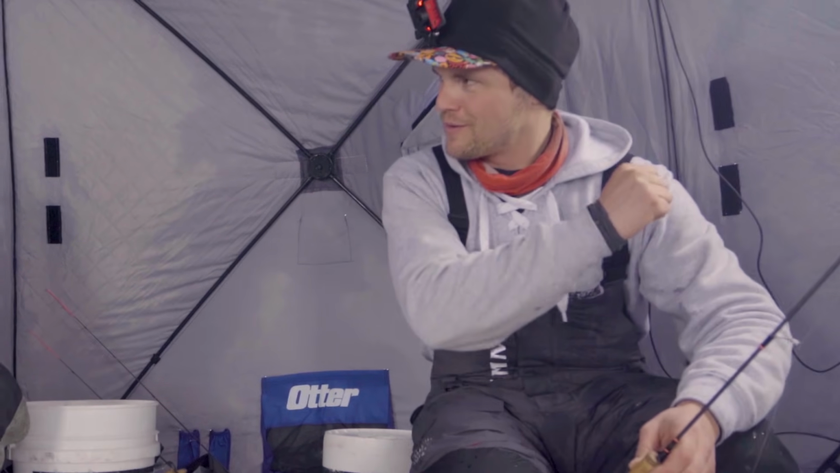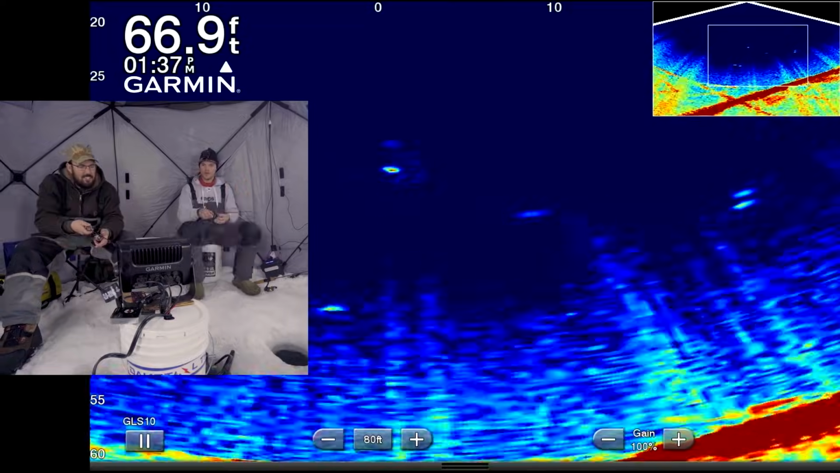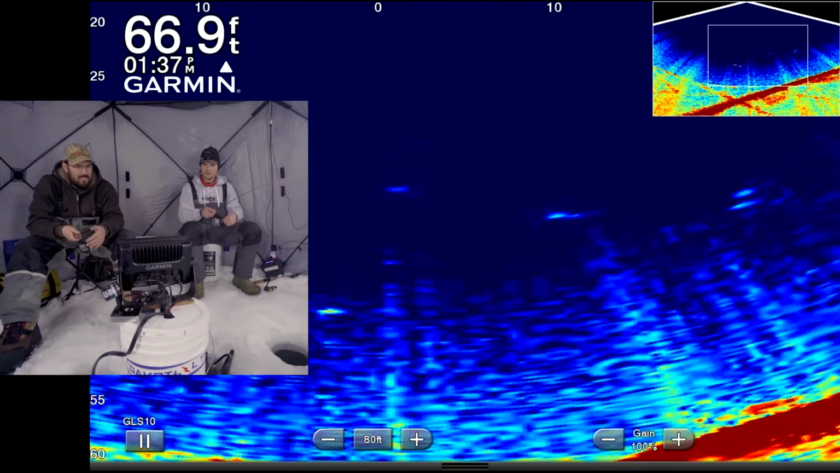And shall we catch another one? That's him over there. Yeah, he's still here. He's off the side, 10 feet to the right.